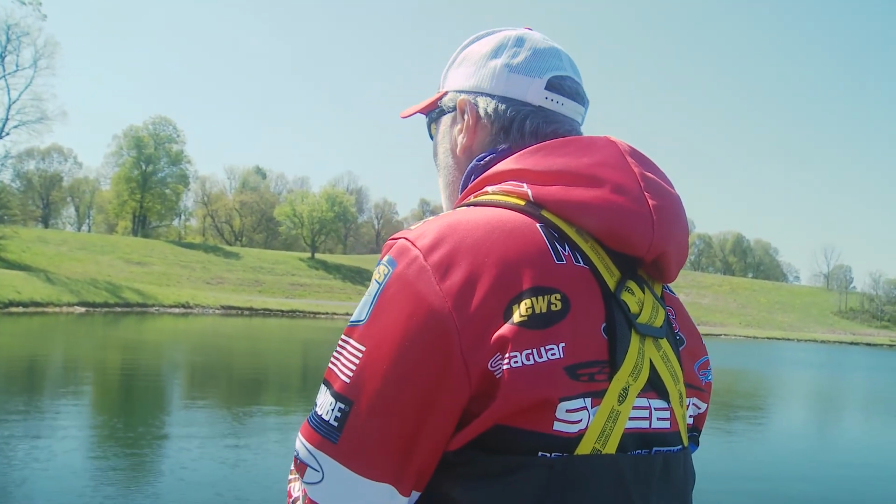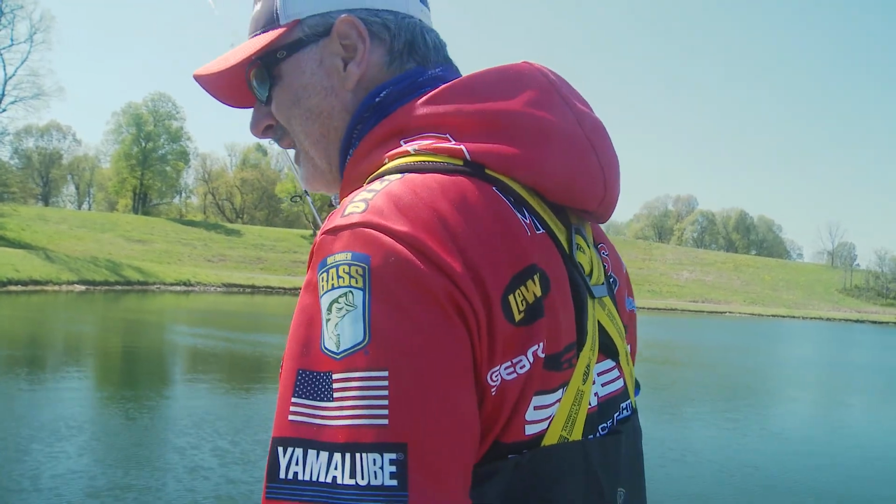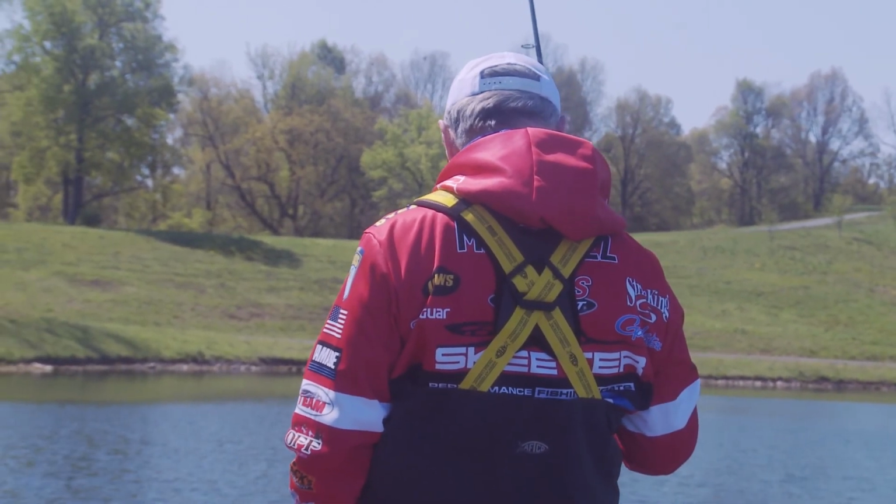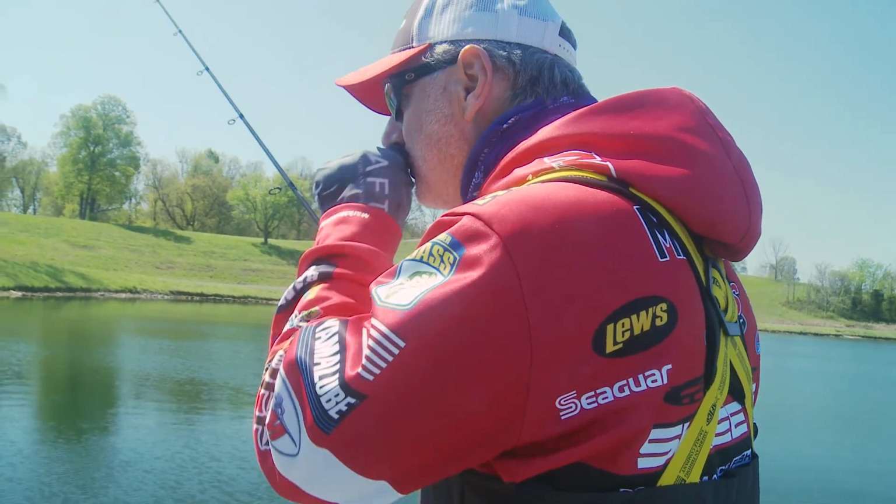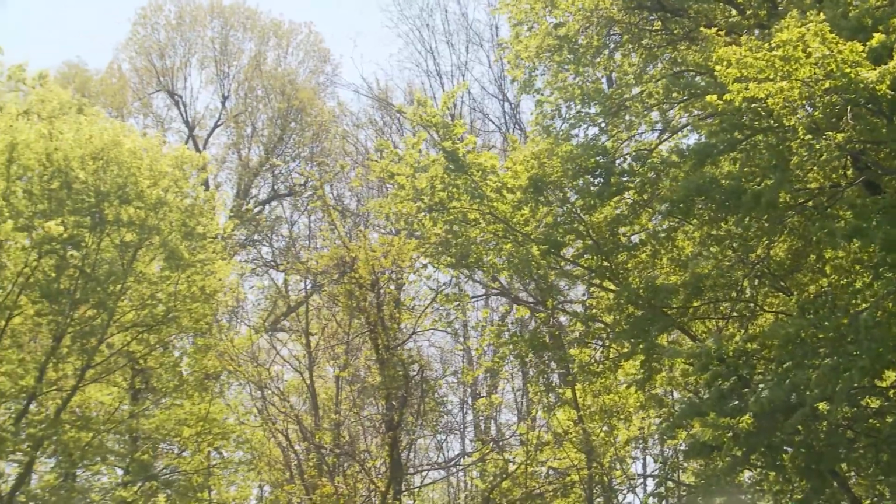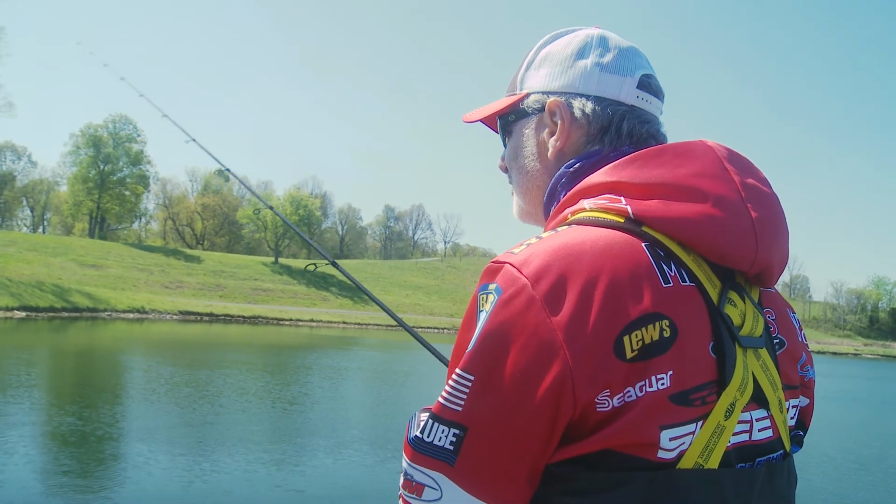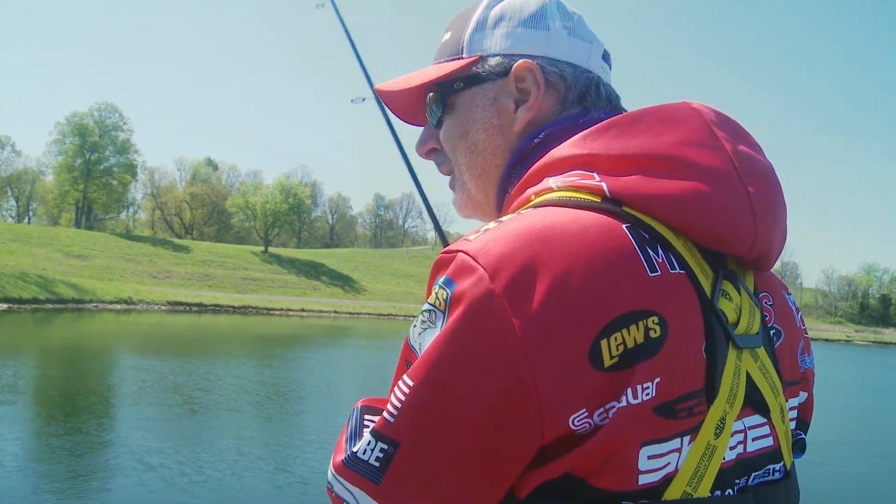Just looking for some holes in the grass. Places fish may be trying to bed. Shade is a big key on days like today, whether it's under a dock or where a tree is overhanging a boat dock or whatever you've got. Shade is important. So in this grass, I'm looking for holes.